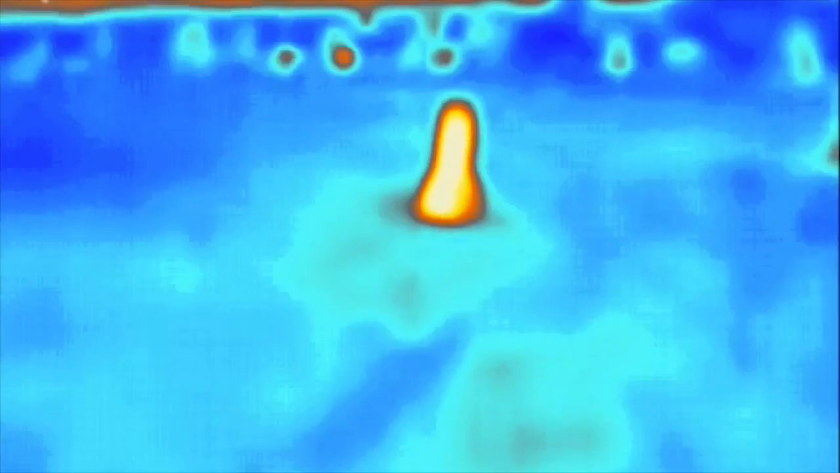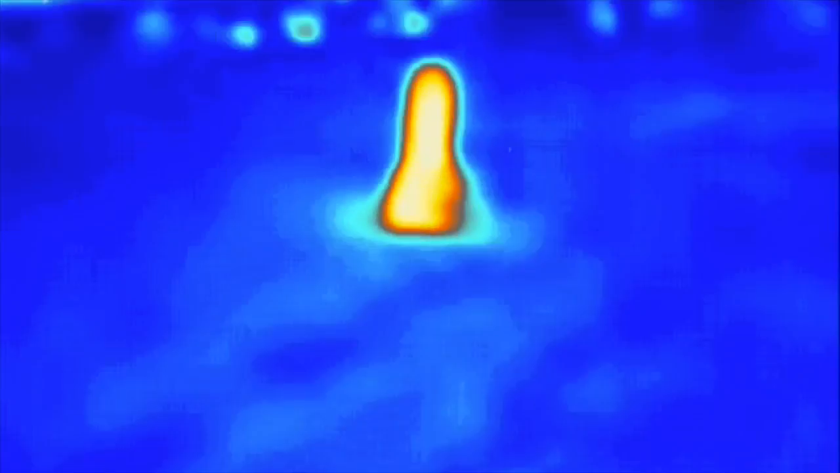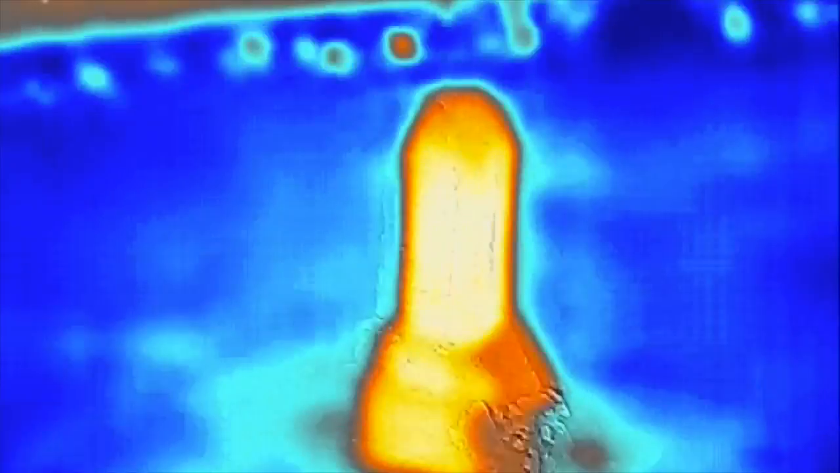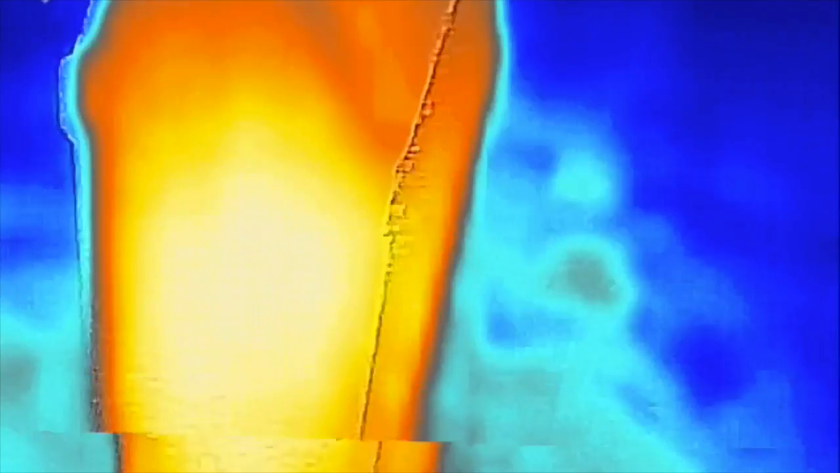Alright, we really noticed this stone here. Looks really hot. We're going to go check it out and see what's up with it. Compared to all the other stones out here, this one is really glowing hot. So let's look at it and see what's up. And this is on the Arctic view on the Flir One. So let's see if we can get a little closer. Go ahead and feel that, Lori, and see if it feels warm.